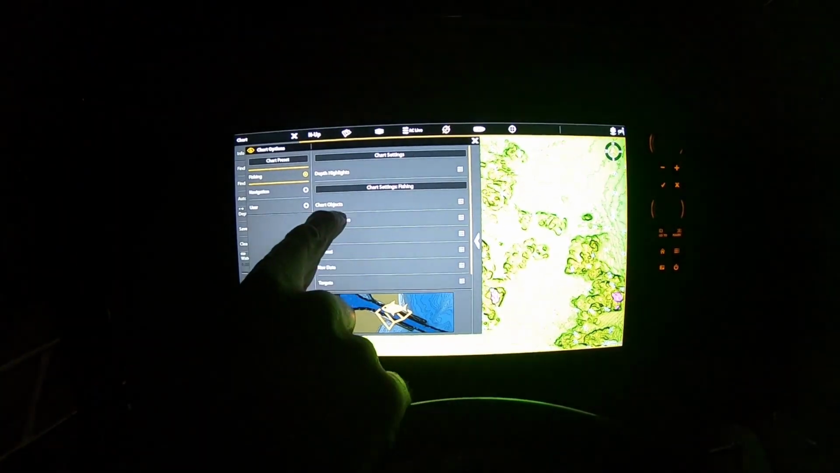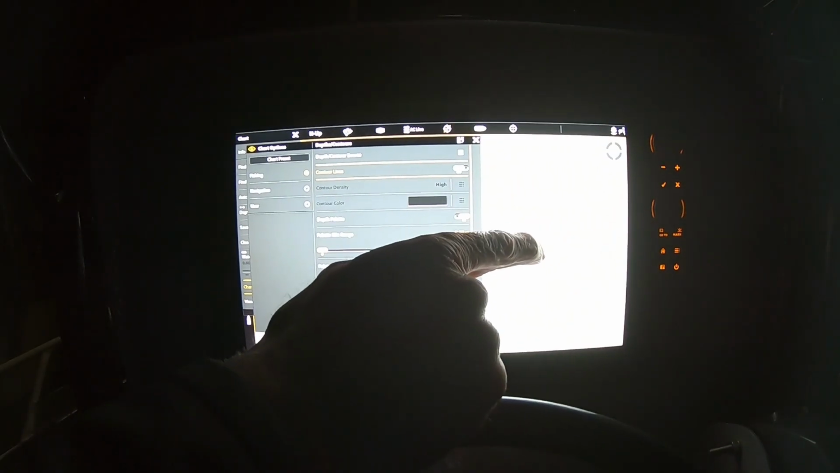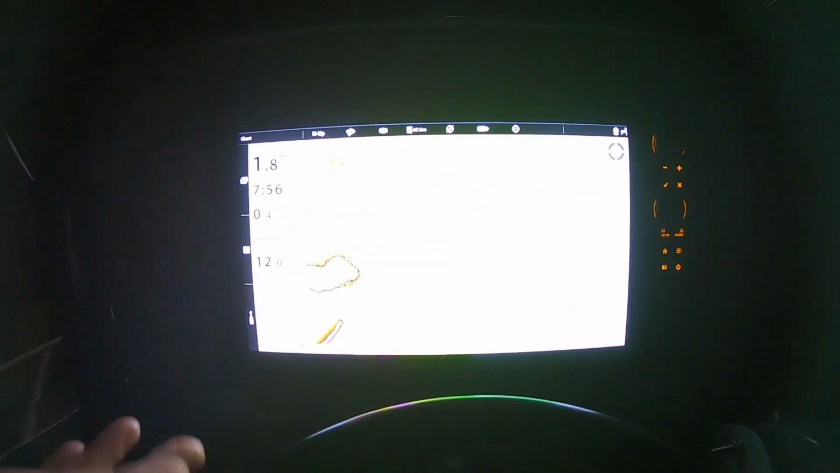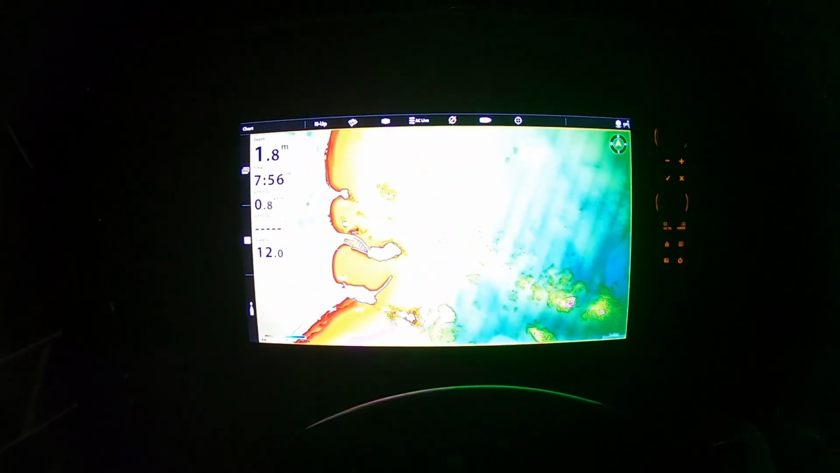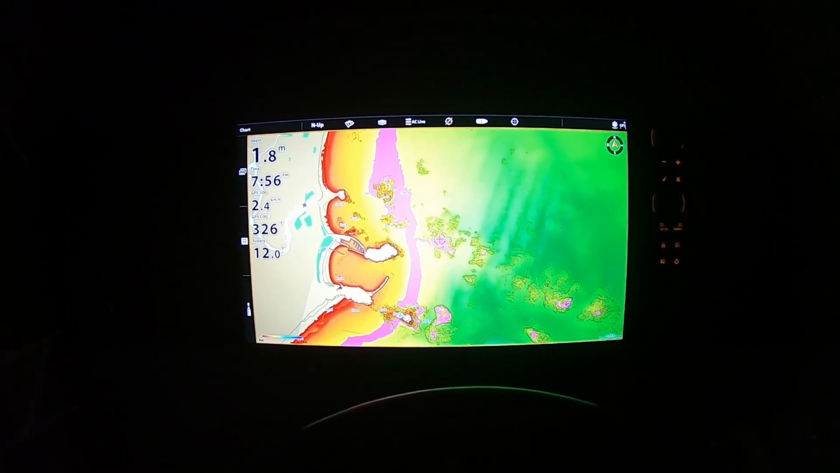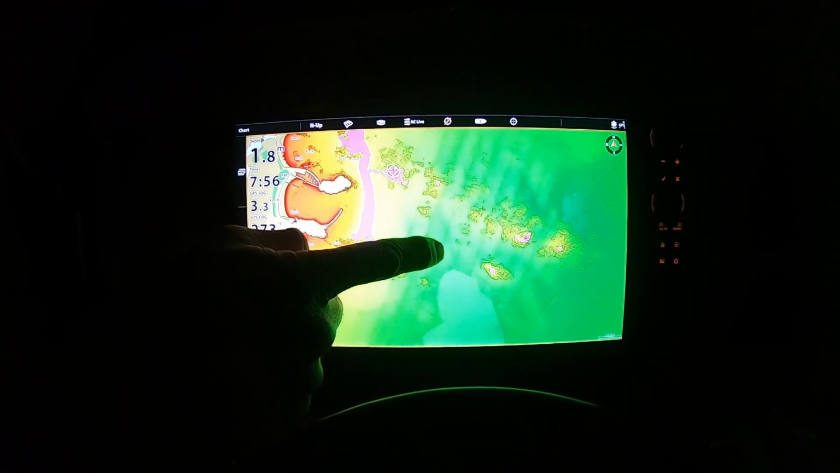Chart options, depth and contours, we'll switch that off, and you'll see here now I'll be solely relying on the relief shading with my depth highlight. That will actually show the rock structure. What you're seeing there is actual imagery of hard substructure. That's rock and reefy and kelp bottoms. So we have a look around.